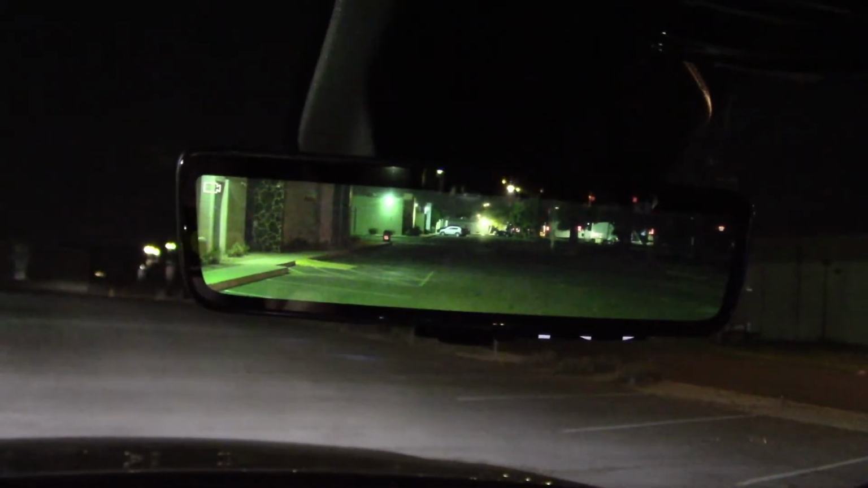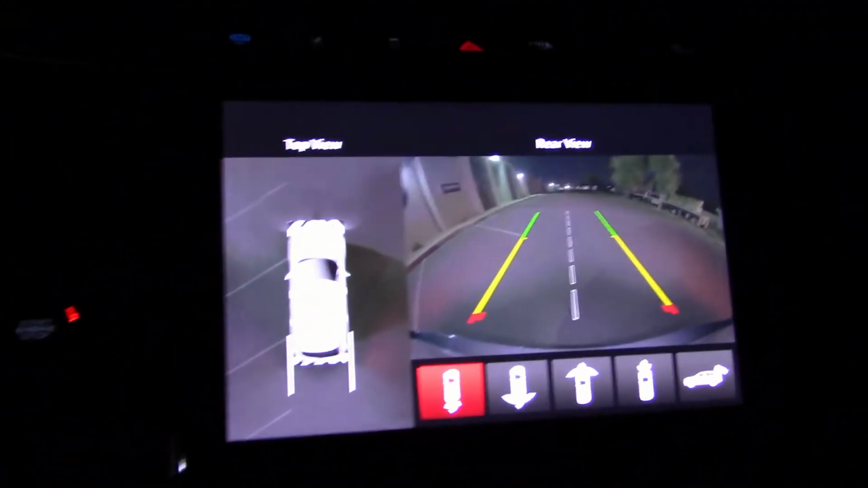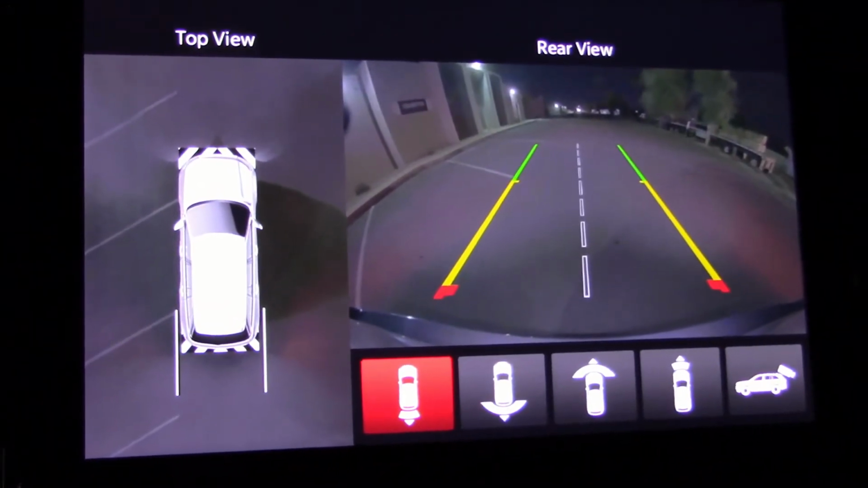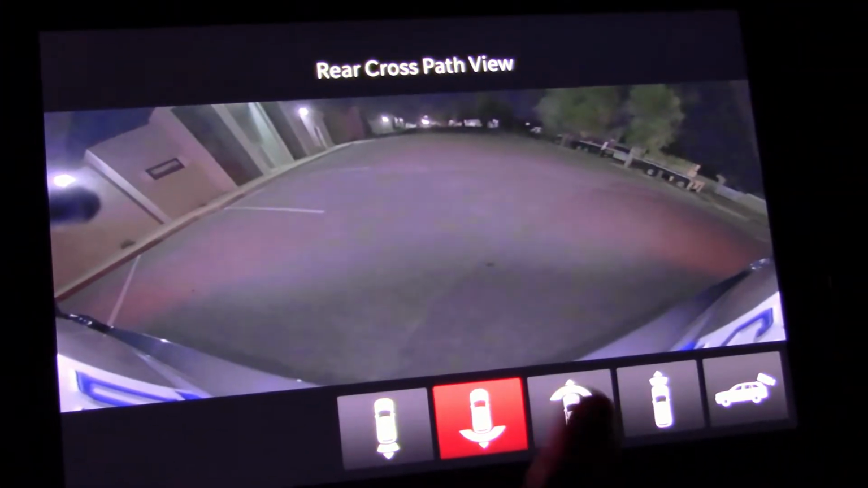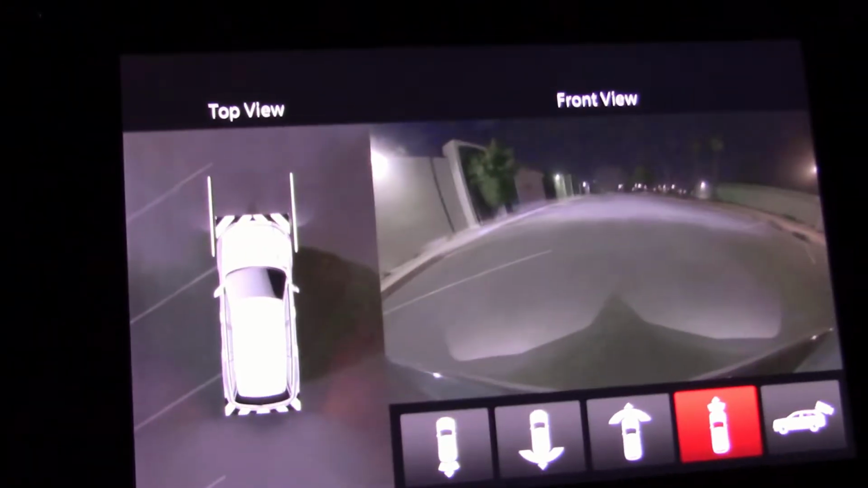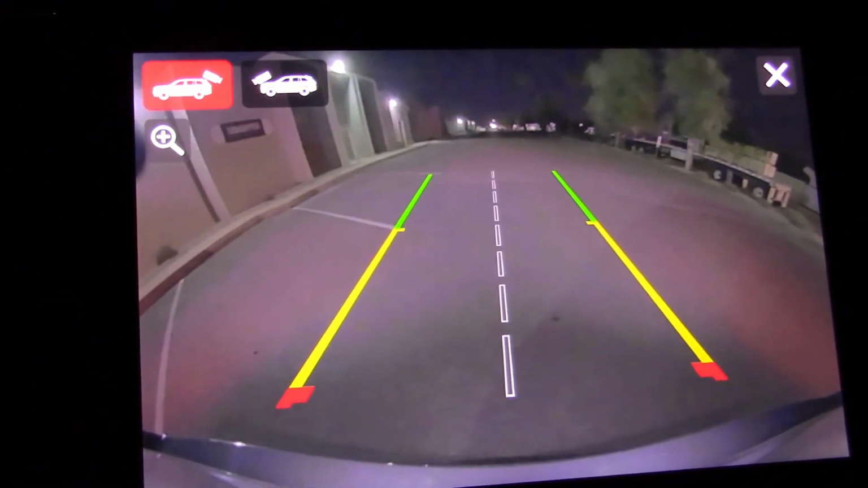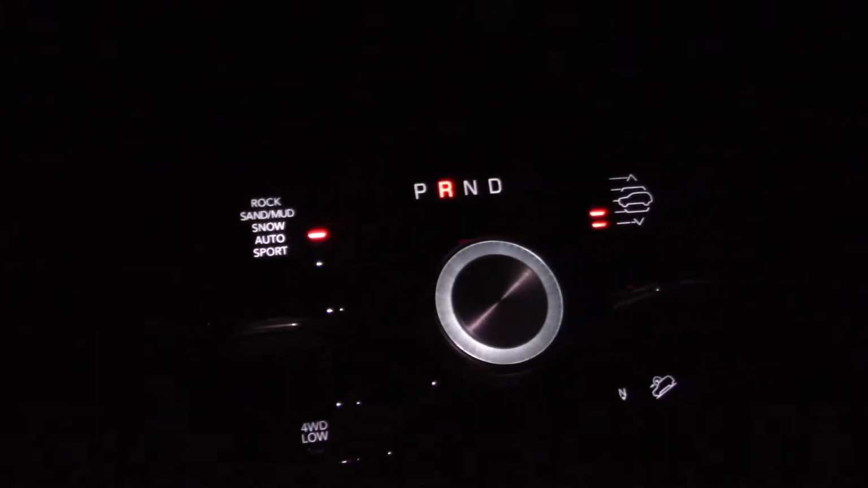So in addition to the rear view camera in our rear view mirror, which isn't really a mirror at the moment, go down, put the transmission in reverse, and here's what the camera system looks like. Far better resolution in person than what I have on my cheap handheld camera here. All kinds of different choices. Again, very nice resolution. But that's what we're paying for. And all the other controls below for the climate control and shifting and raising the suspension and choosing the drive mode. Very easy to see.